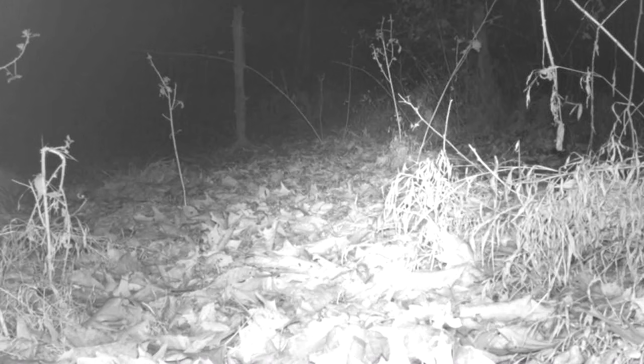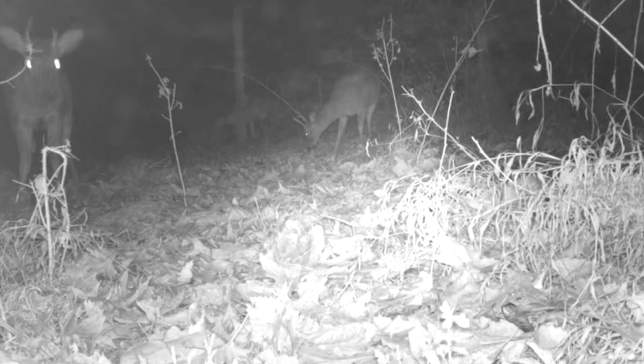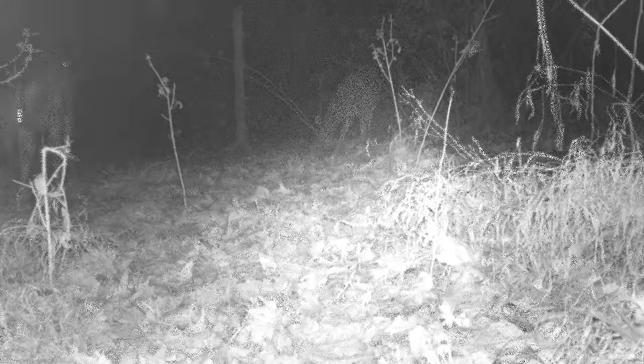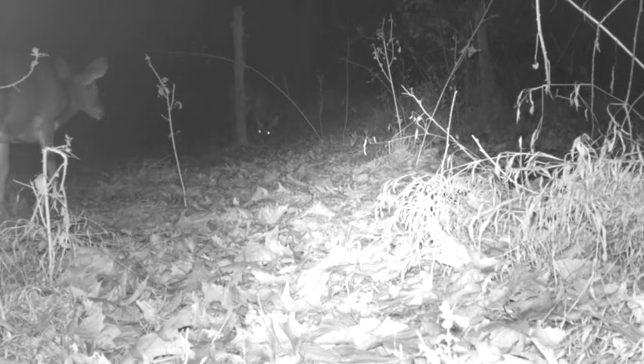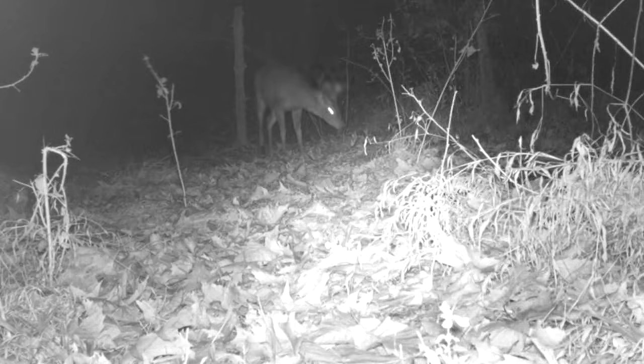Down at the pond, you could see it here. Deer in the background on a foggy evening. Little old buck there. And another buck. They like this pond. It's got a little water in it, but not much. They're still following them does around down here.